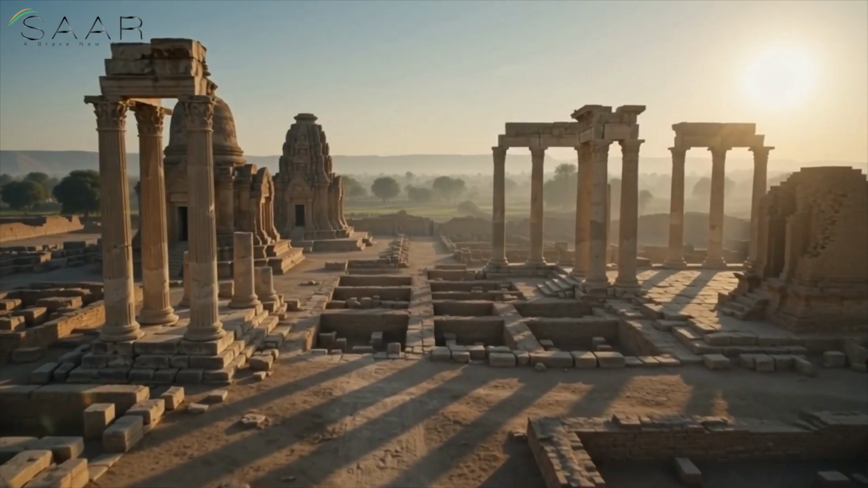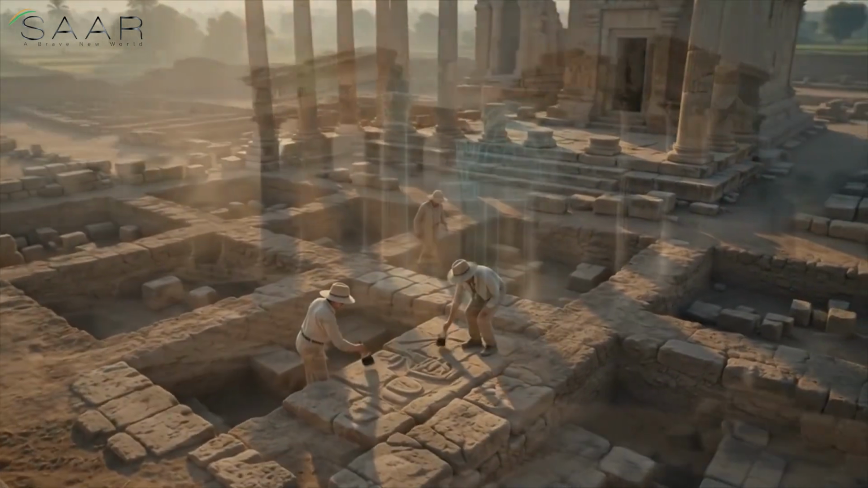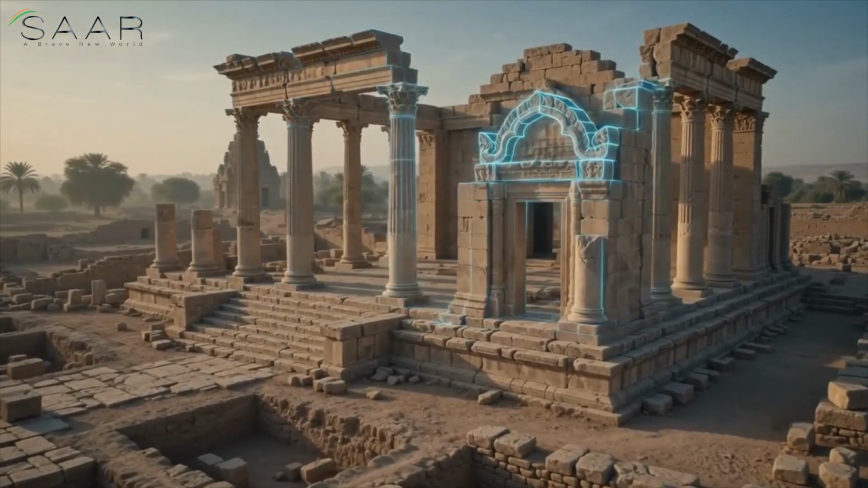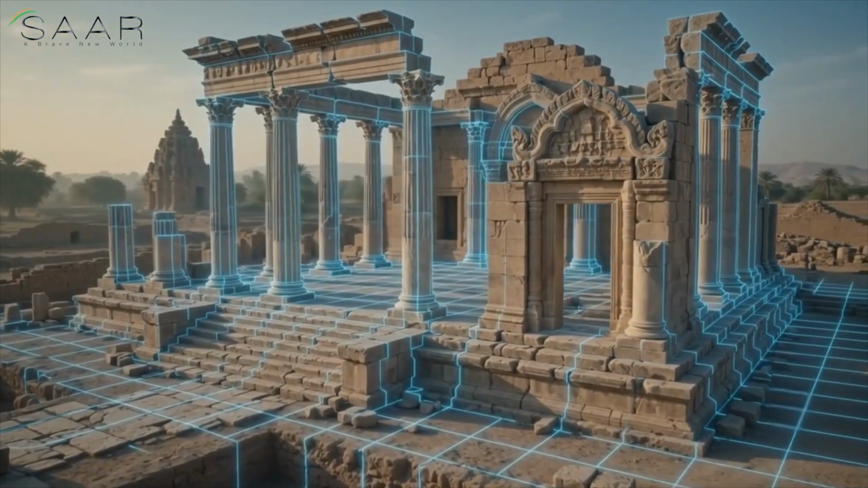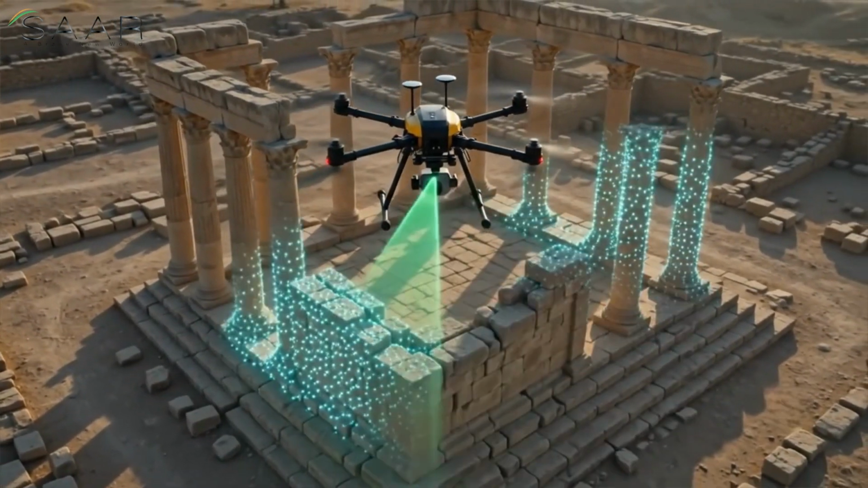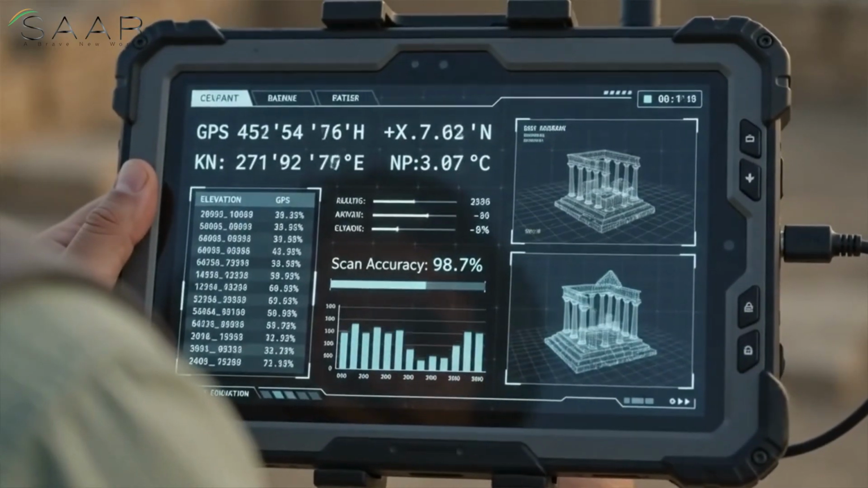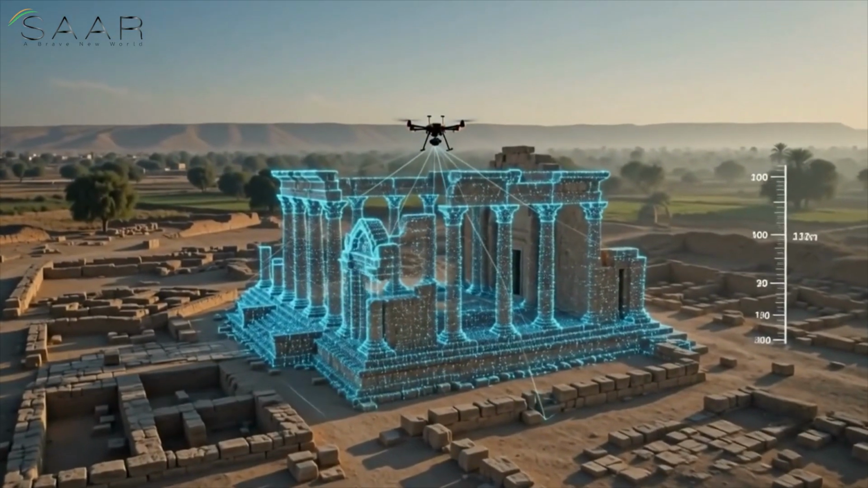Every monument tells a story. ArchiSense is transforming how we discover, document, and preserve our cultural heritage for future generations. Using advanced LiDAR and photogrammetry technology, ArchiSense captures archaeological sites with exceptional accuracy and remarkable detail.